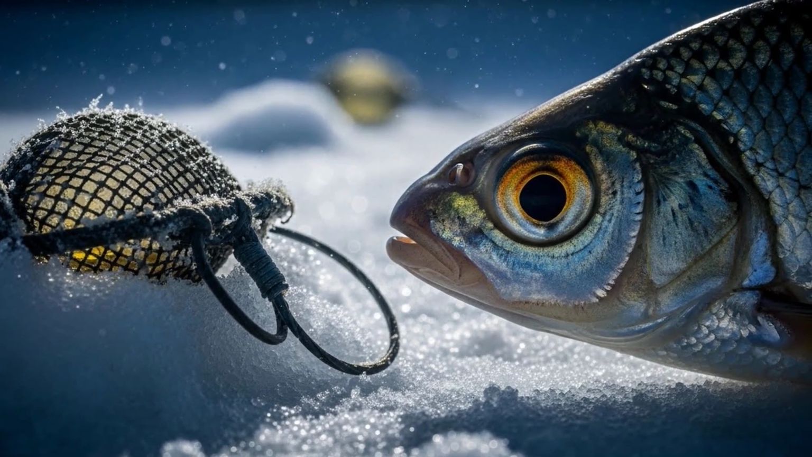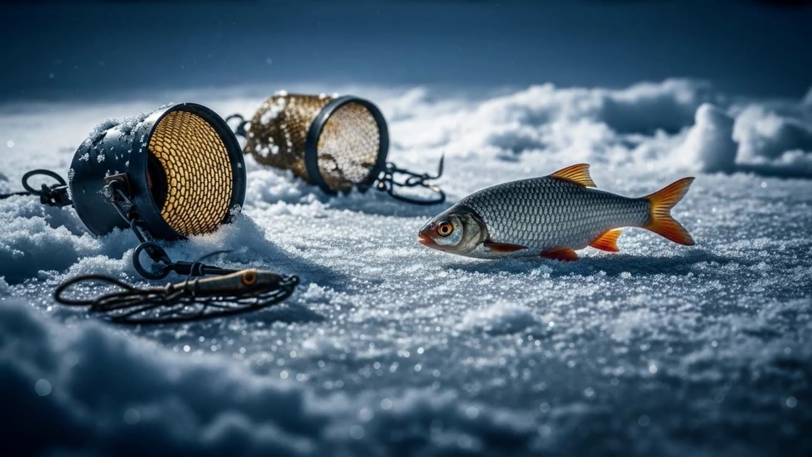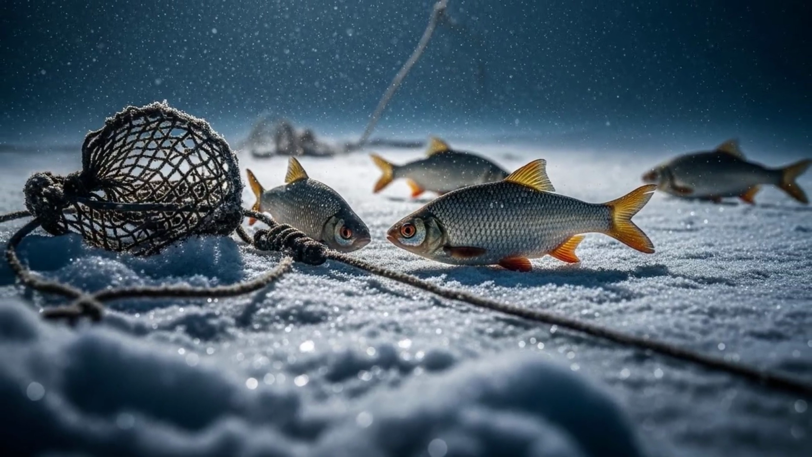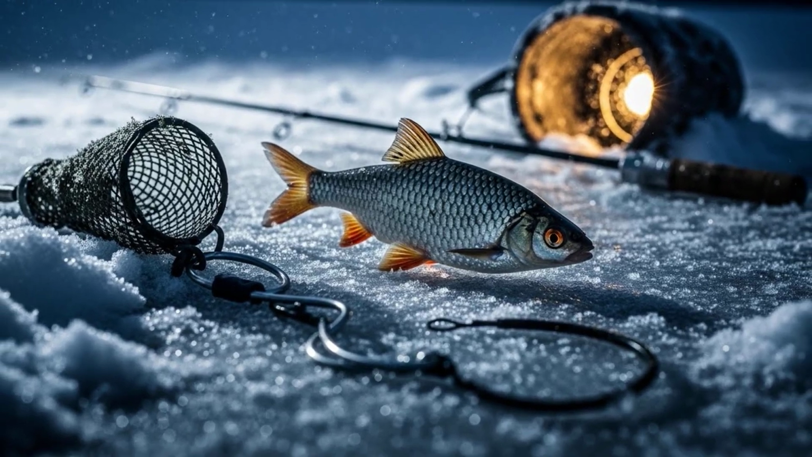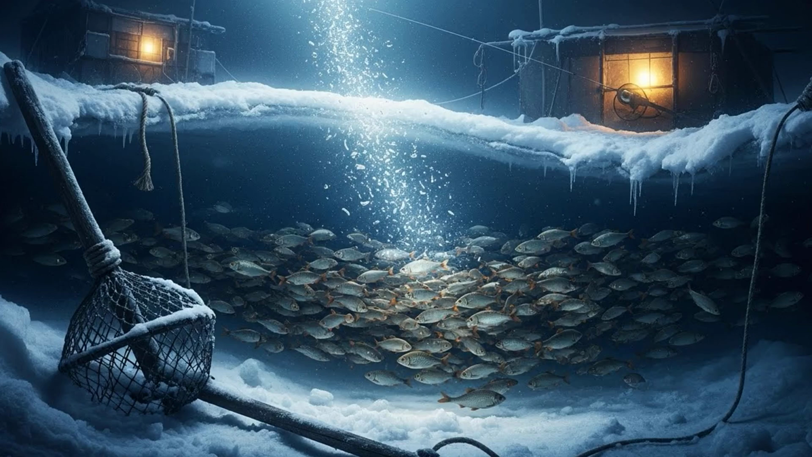The roach, with their incredible eyesight, are perfectly adapted to pick off these tiny morsels. They don't need to root around in the mud to find a meal. They can simply cruise through the water column, sipping on this plankton soup. It's an energy-efficient way to feed, which is critical when their metabolism is low. So they follow the food, and in winter the food is often suspended.